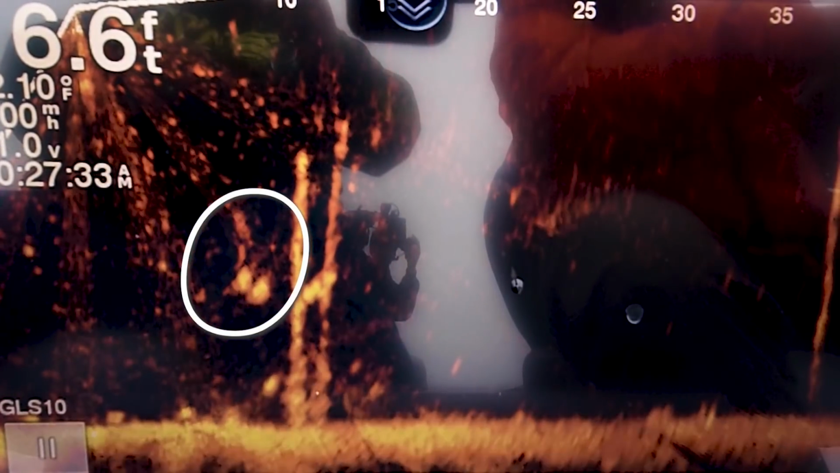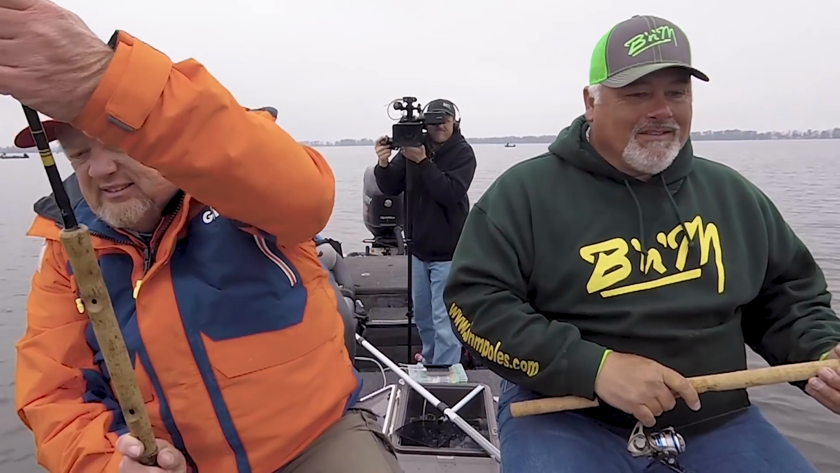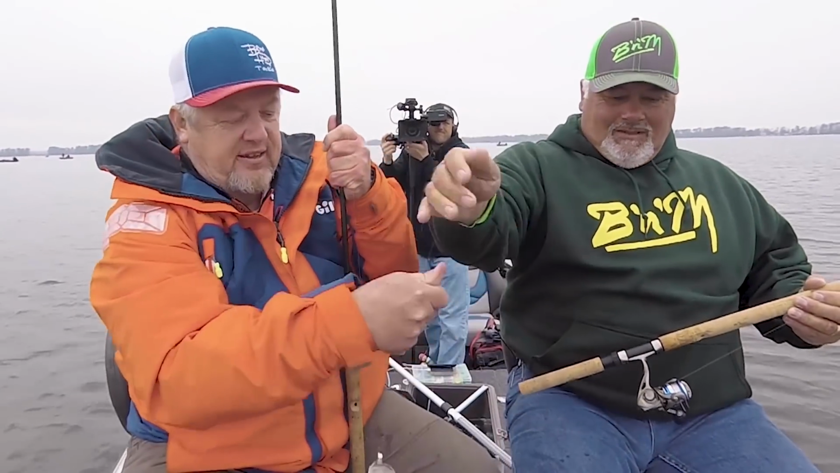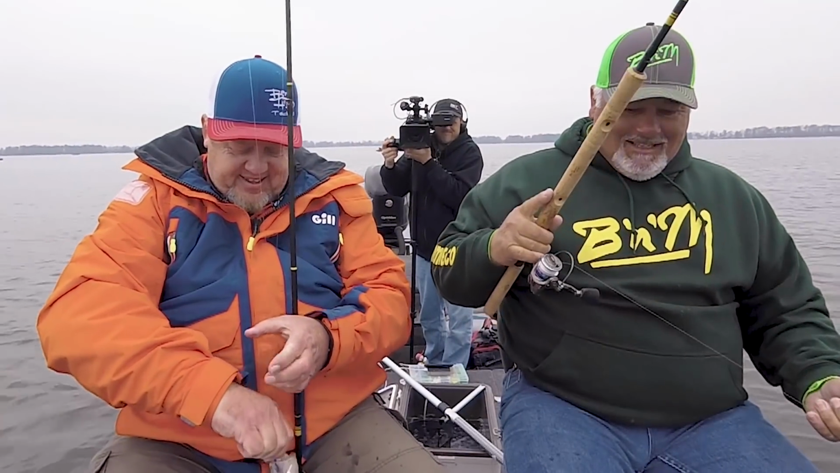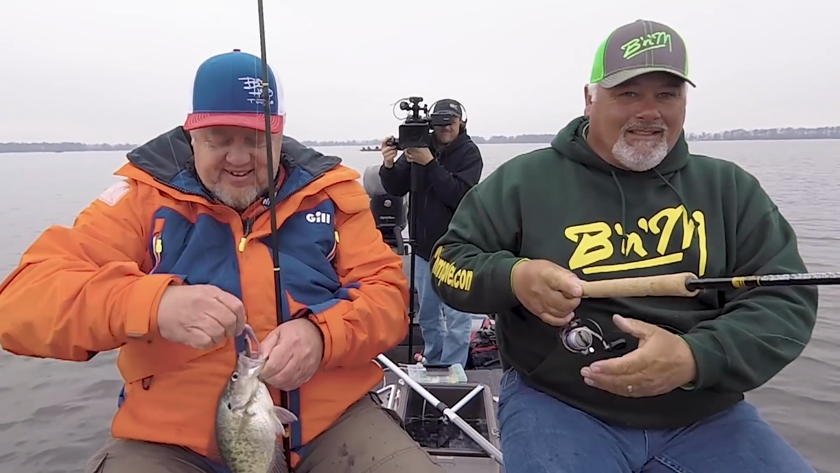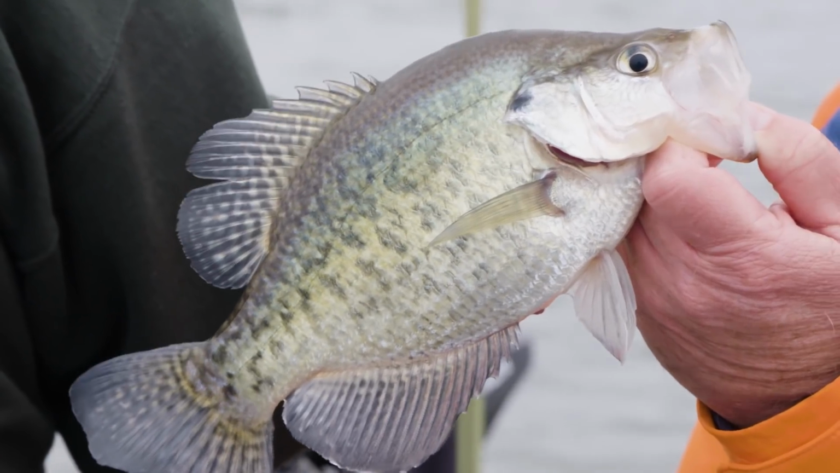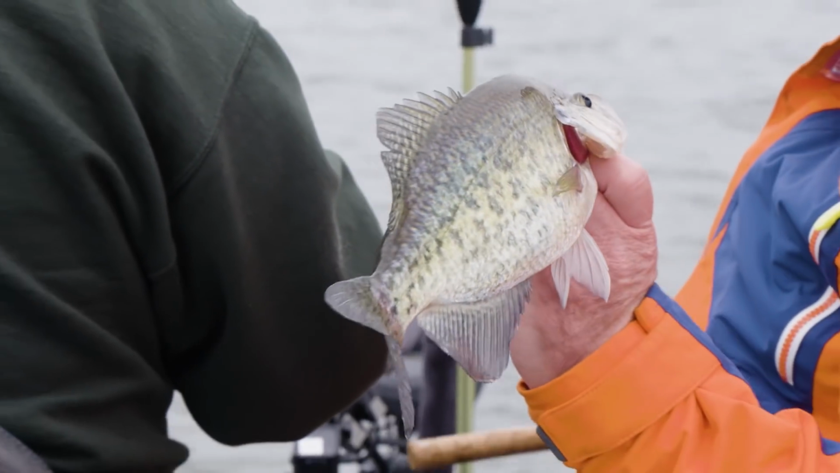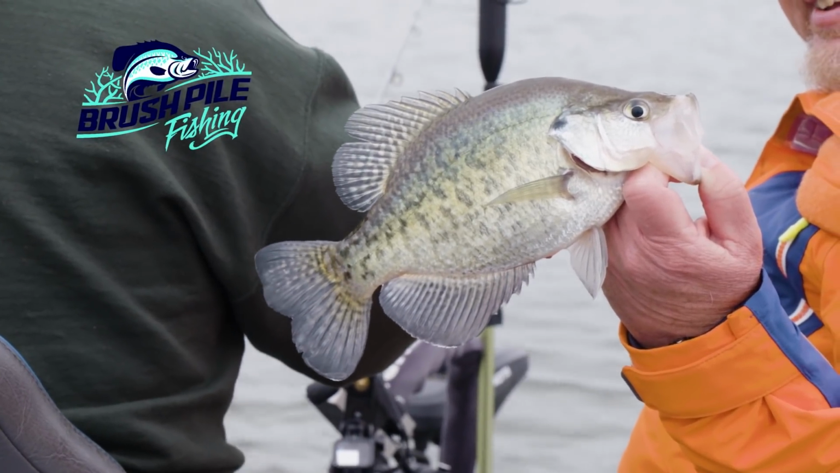Here he comes. There you go. There we go. Got him. Is it a crappie? Oh yeah. There you go. Man, first drop down with the white head. The white head is the trick, ain't it? Clear line. It takes some getting used to with this pendulum, but I'll tell you what, man, it's pretty neat watching them chase it when they finally hit it. Another good fish.